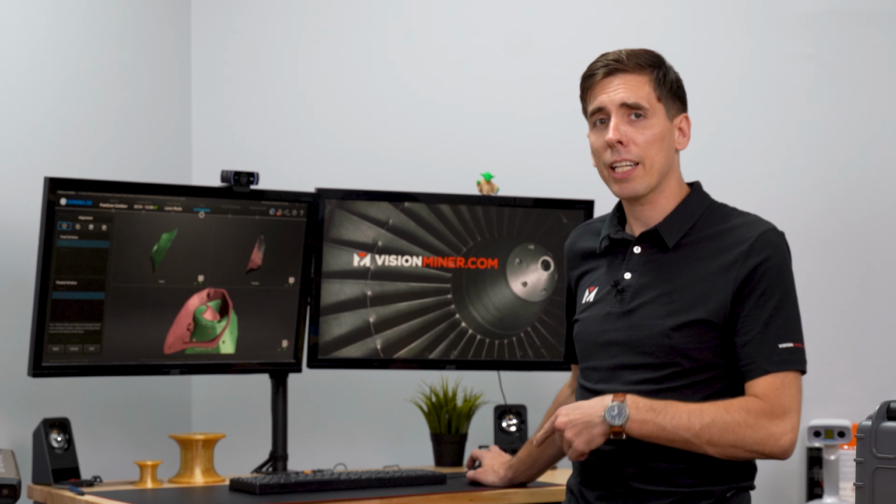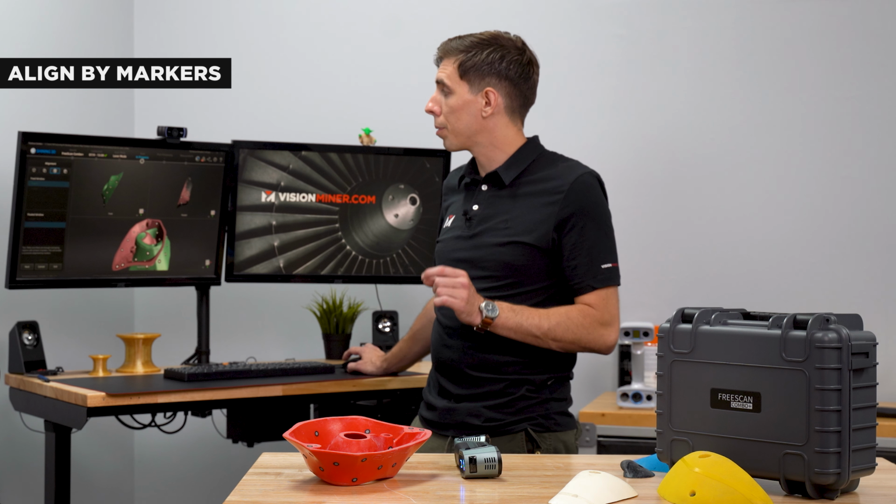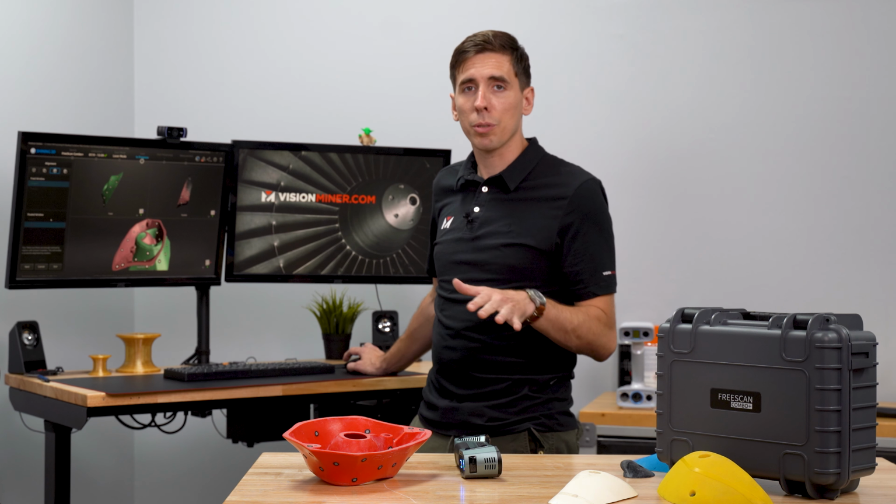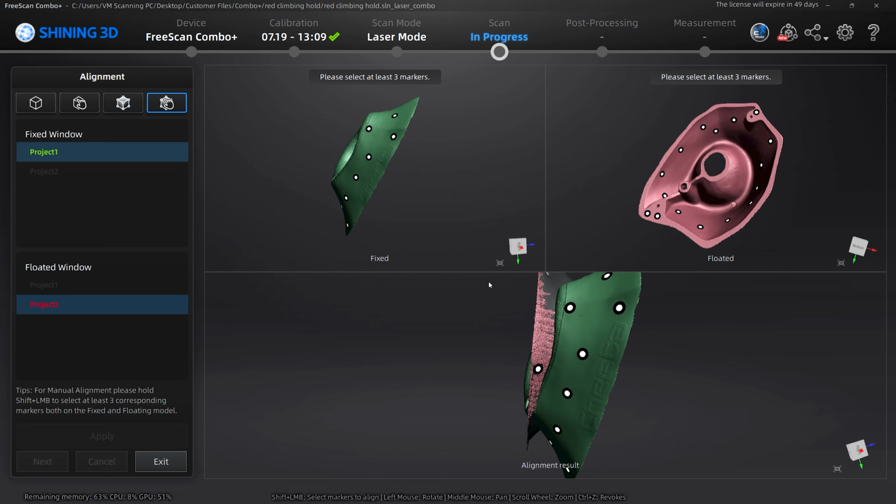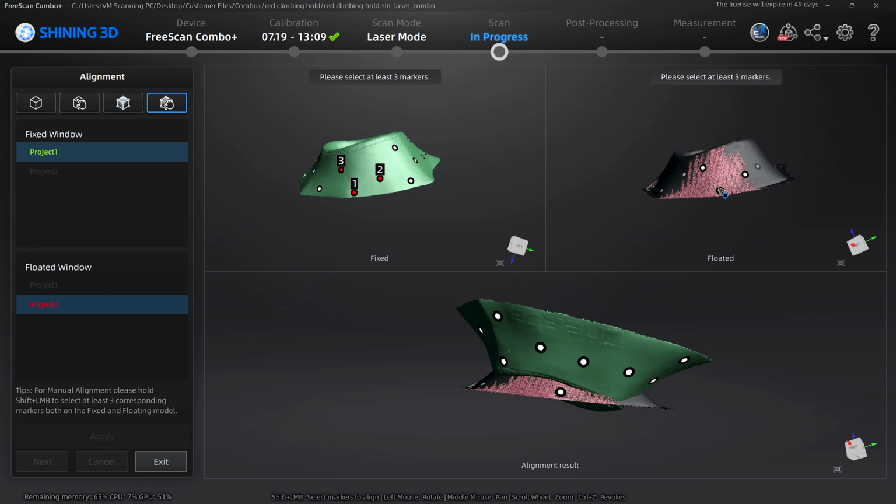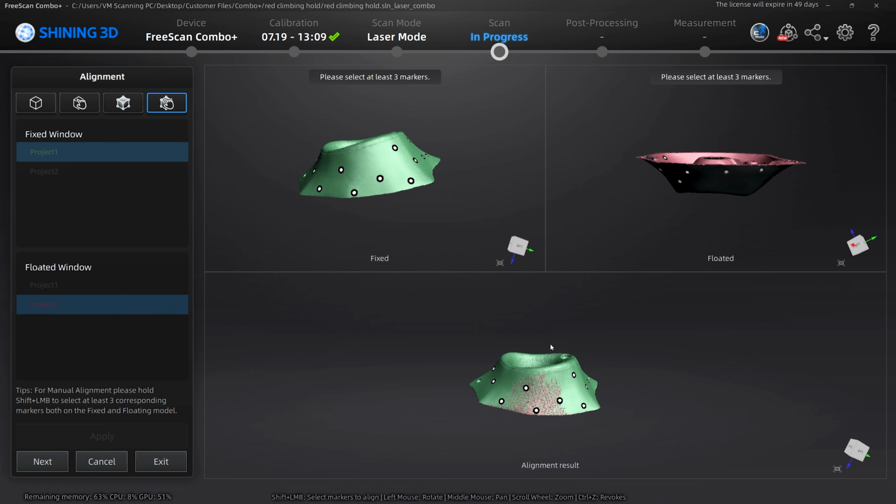So we're gonna go to our next option, which is by markers. It should be able to pick up those 3 markers on that side, matching the exact geometry of the previous scan. We should be good to go. All right, let me do manual markers alignment. So 1, 2, and 3. Hit apply. All right, there we go.